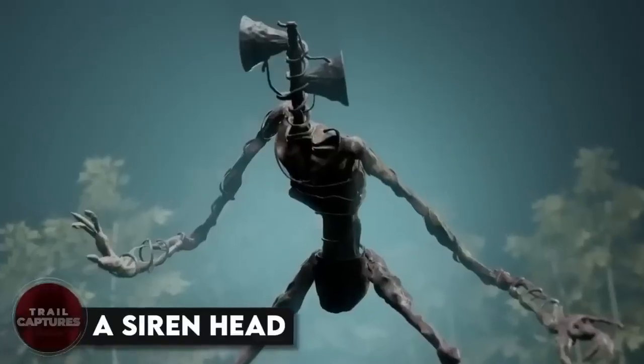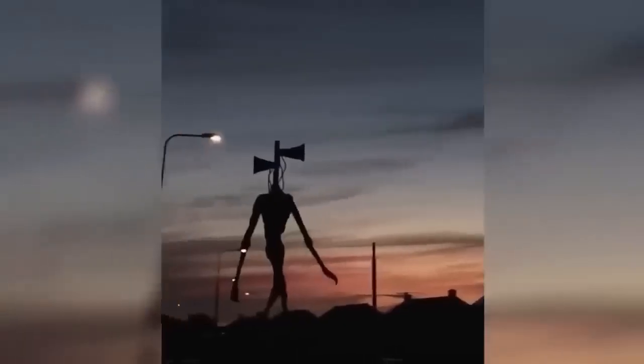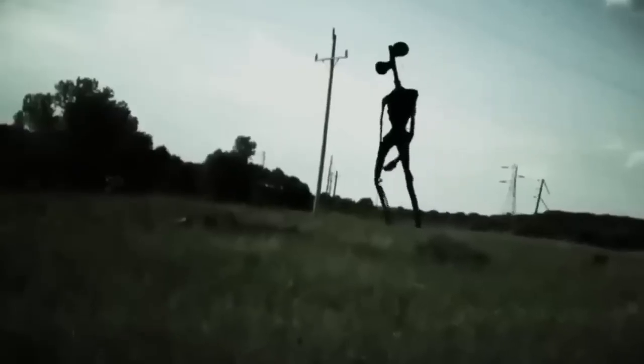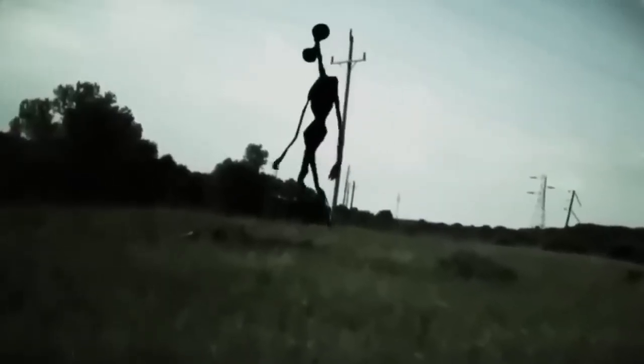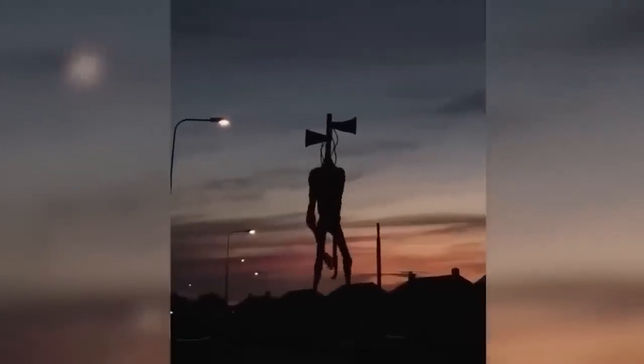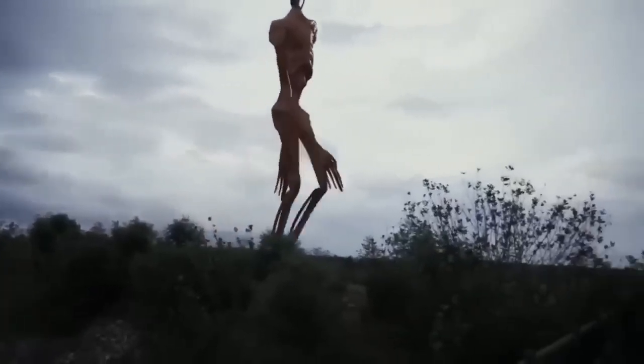A siren head. A man in Amsterdam was recording the pretty after-sunset sky when he ended up getting one terrifying creature on the camera, a siren head. Yes, you heard it right. This massively huge siren head was seen. However, at first it was just some scary noises and it took a few seconds before the monster came into sight. What do you guys think? Is it fake? Or do siren heads really exist in real life?